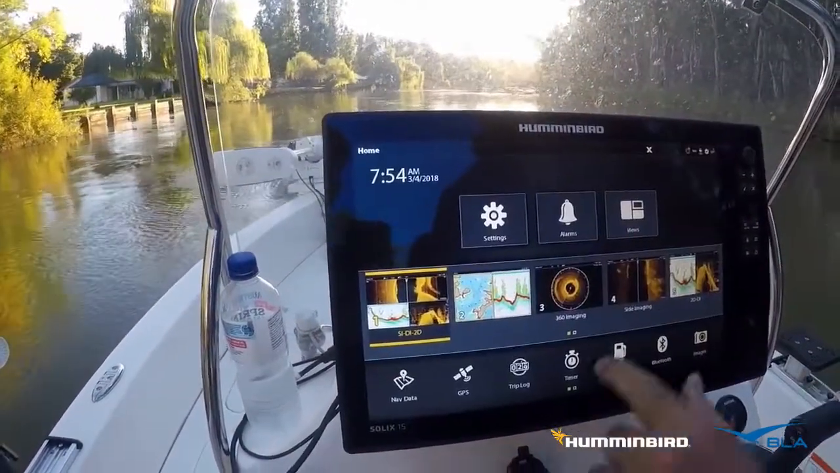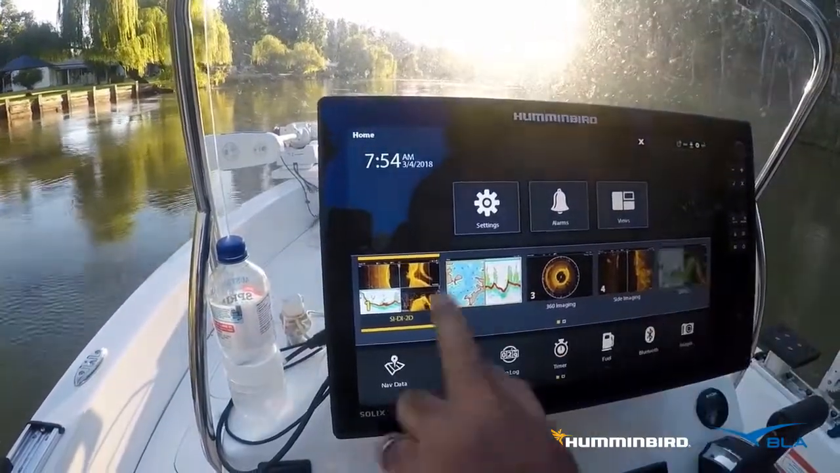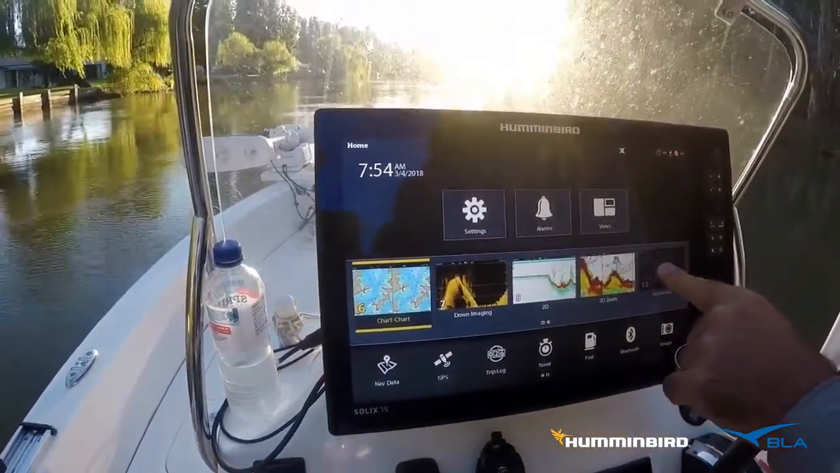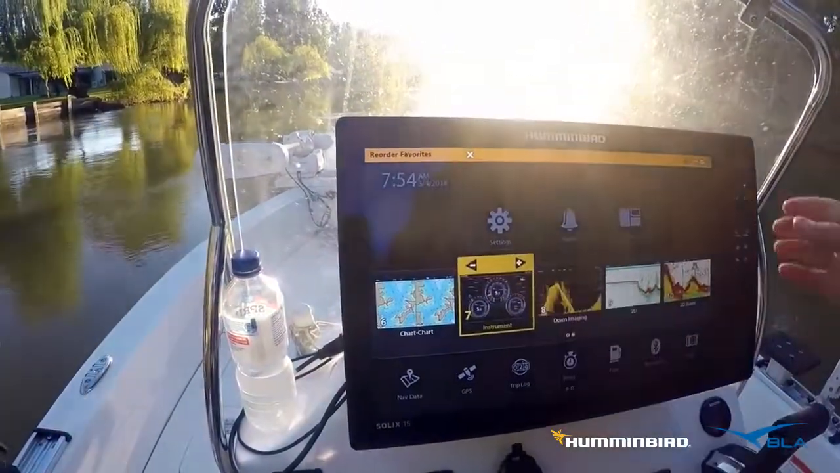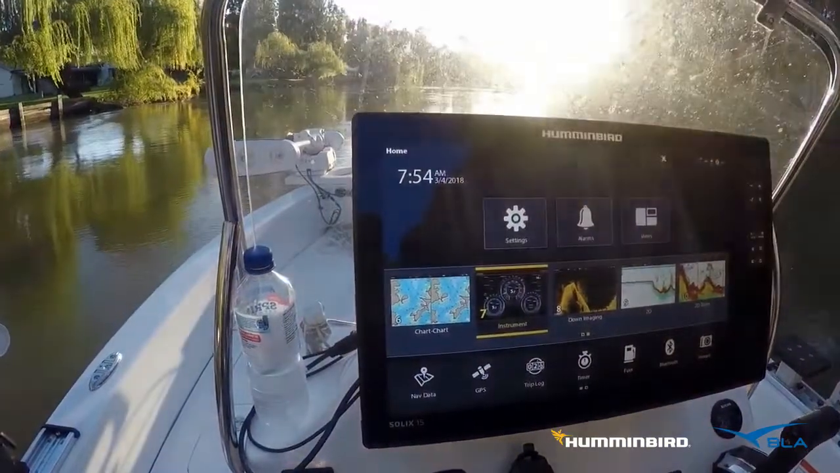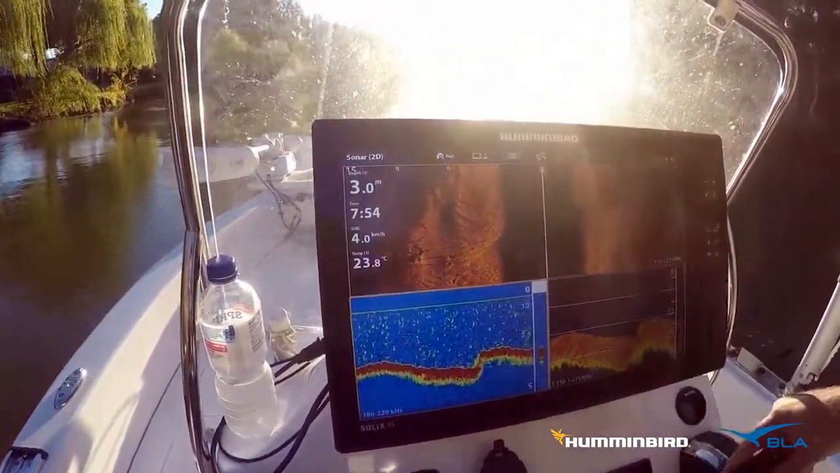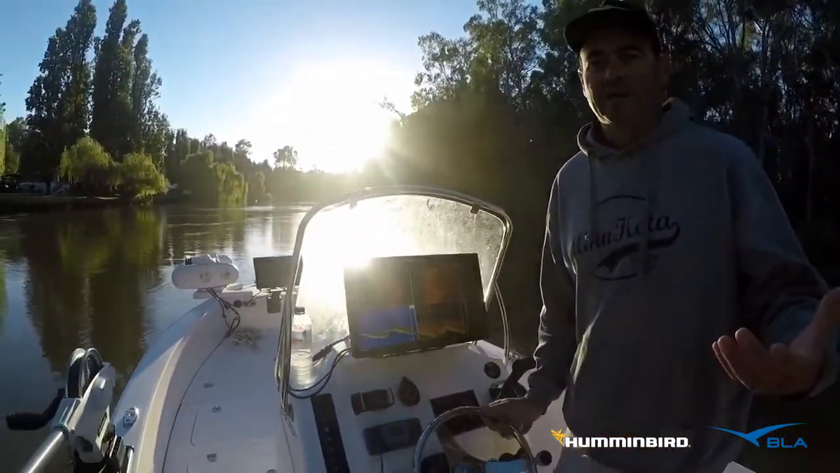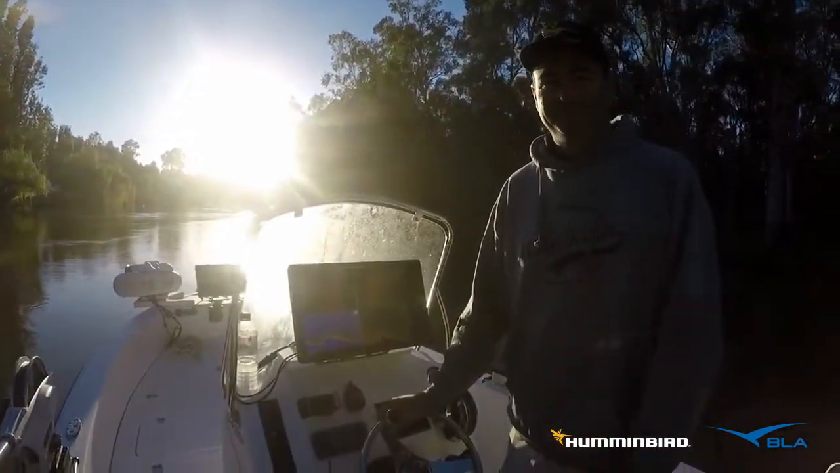In the main menu, we can also customize where we want to see our favorites. If we scroll across, you can see there's different favorites here. If we want to move these along, just hold your finger on it, move it along, and push the X button to exit out of there. So there's just some little tricks on initially setting up your SOLIX, just to get the most out of the sonar readings, side imaging, down imaging, and traditional sonar.